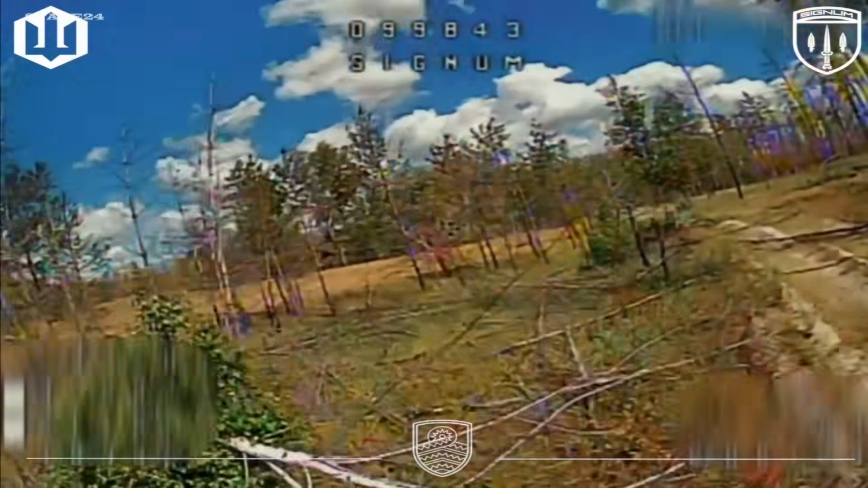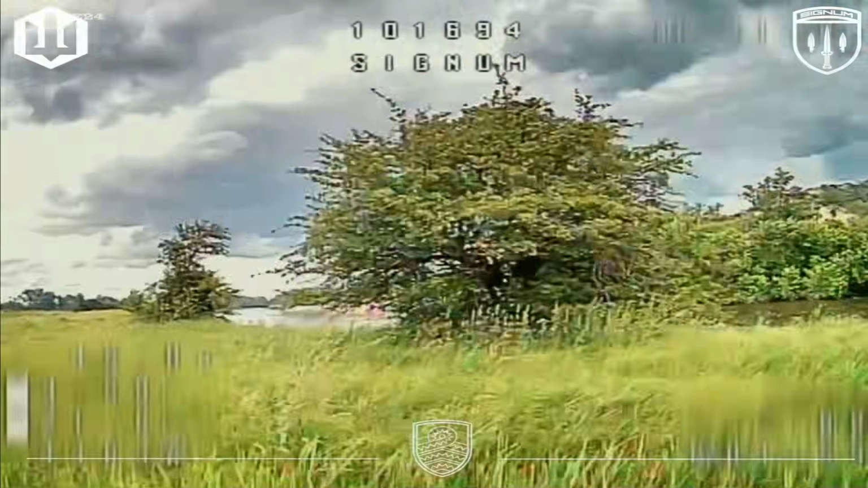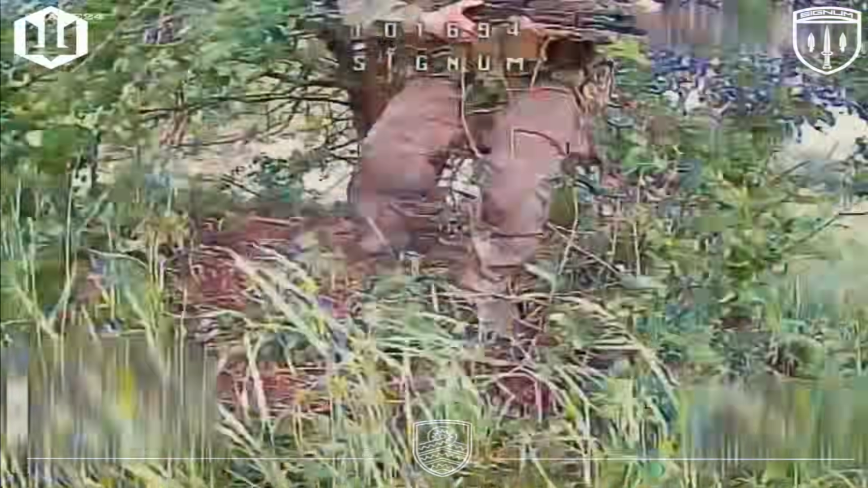Lyman is one of the most strategically contested axes of this war. Russia keeps pressing here regardless of the cost, and the cost keeps adding up, not in territory gained, but in soldiers who never reach the positions they were sent to hold.